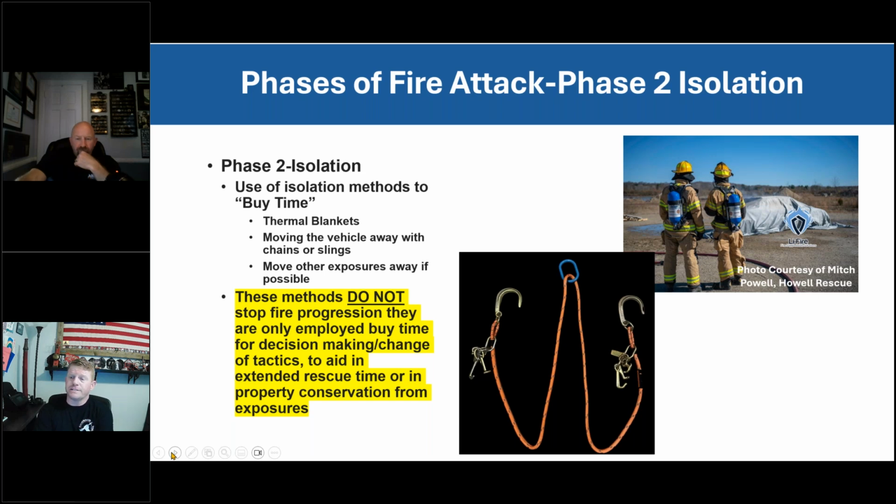I will tell you this: if you're going to employ any of these tactics in your department, understand that the monetary impact of what you're doing is substantial. If you take an 80-pound blanket, 20 by 30 piece of material, and cover up a vehicle, you have now thrown that away and have to figure out how to recoup the cost. The same with anything. And if you ruin your protective clothing, if you damage your SCBA, all of this is a different mindset.